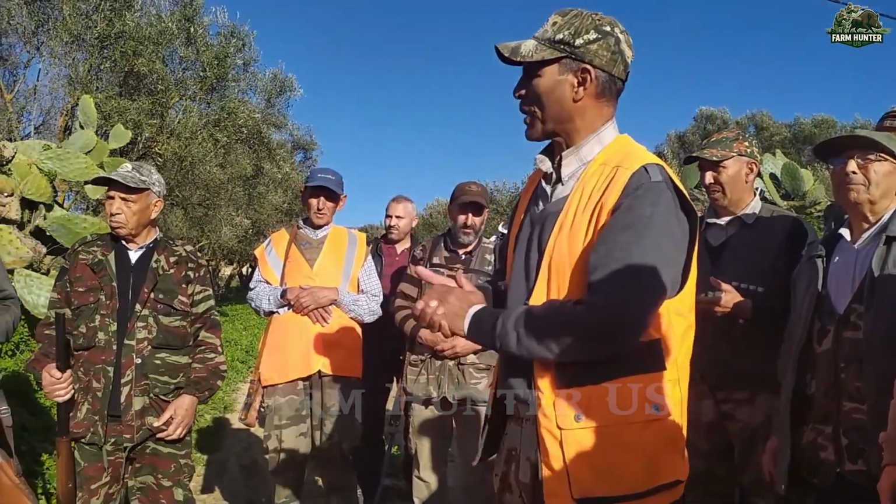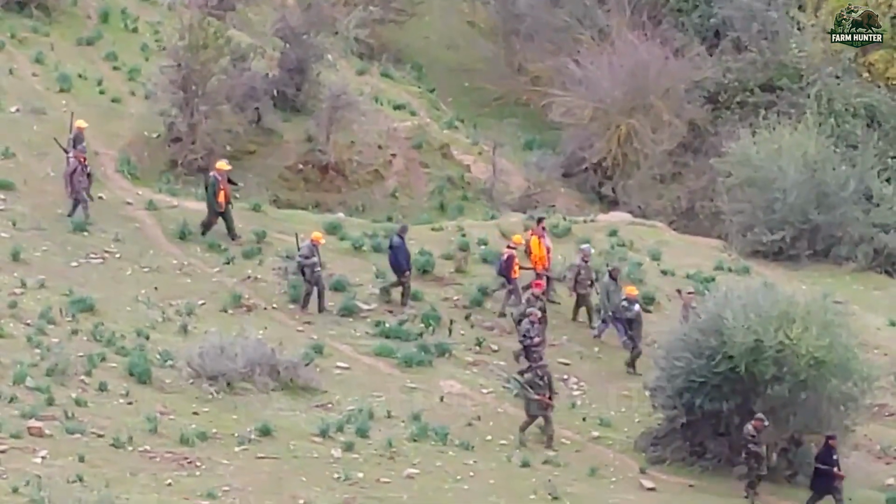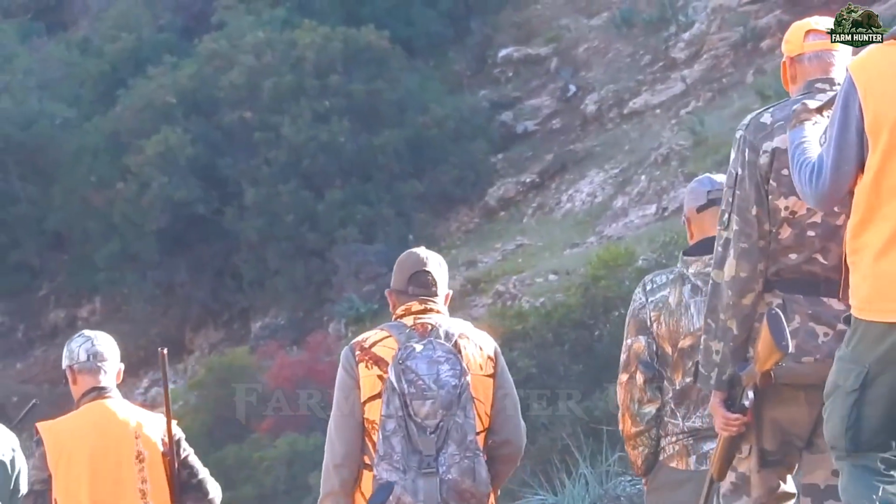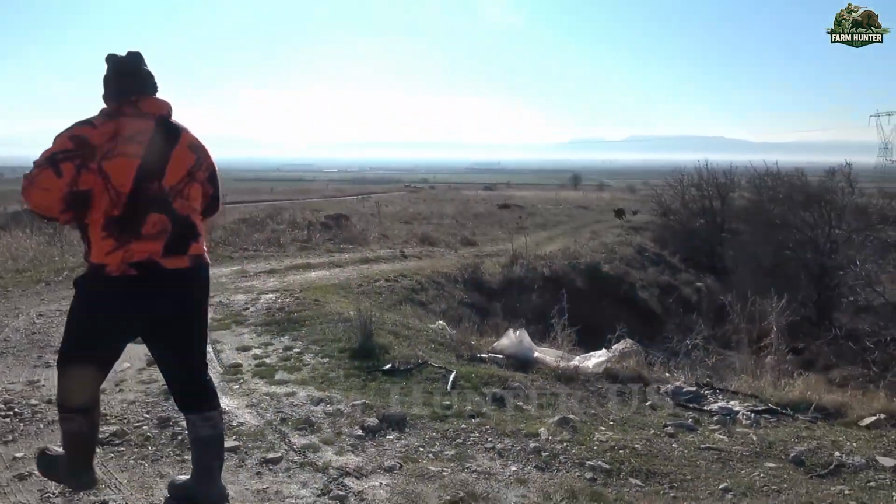After finalizing our game plan, the team quietly dispersed into the rugged landscape of Chaparral, California. Each of us was armed and alert, moving slowly through thick brush under the glare of the late afternoon sun.